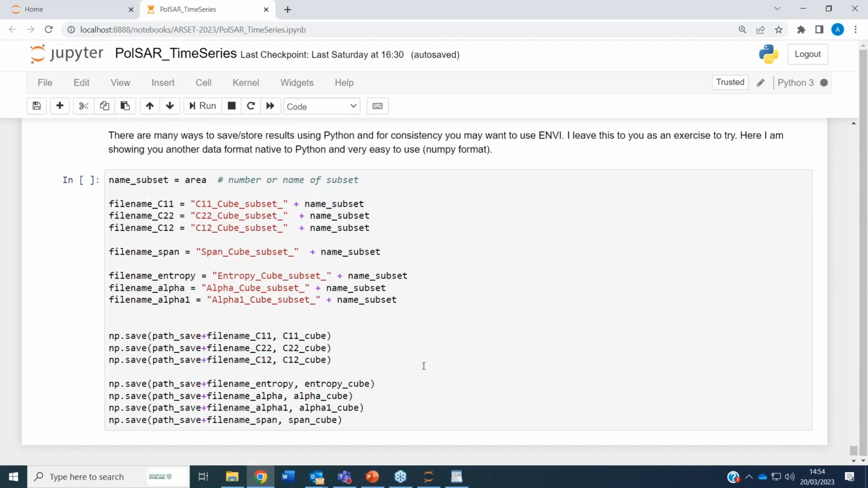The final part of this script is about saving these results into files that will be loaded in the second part of the training. The quickest way to save these images is by using NumPy arrays, which are a type of binary array proprietary to Python.